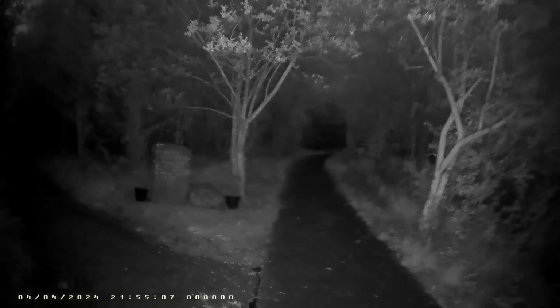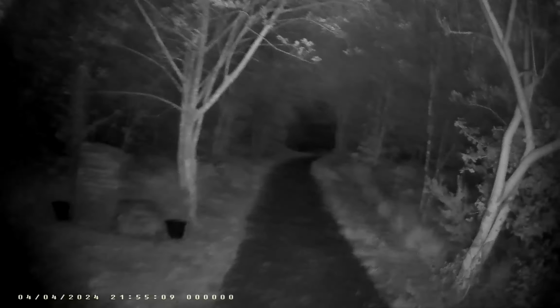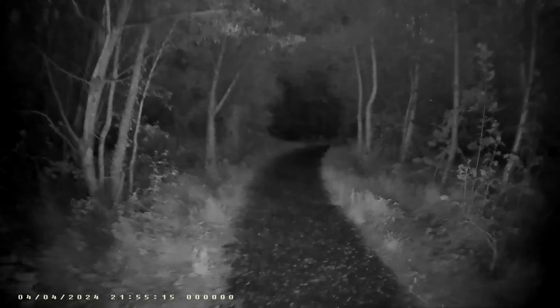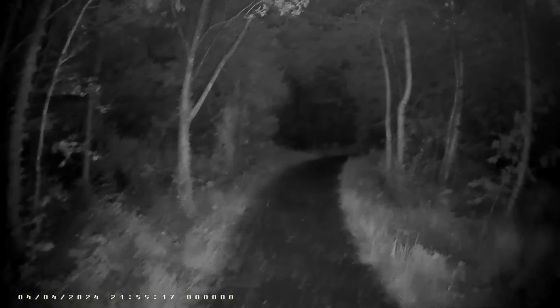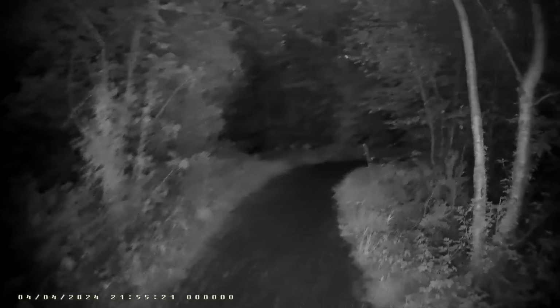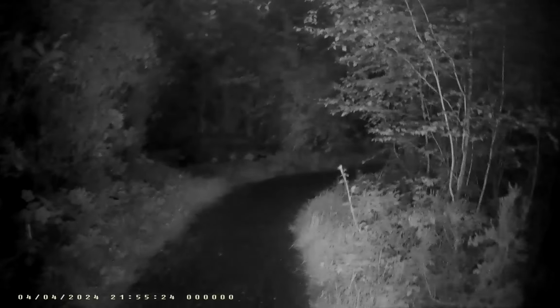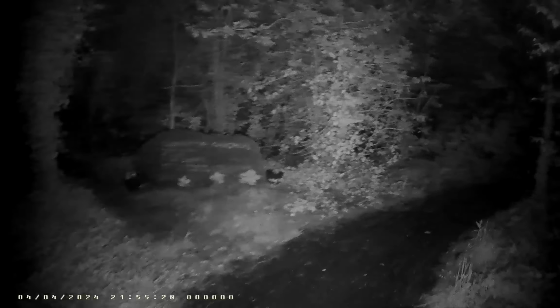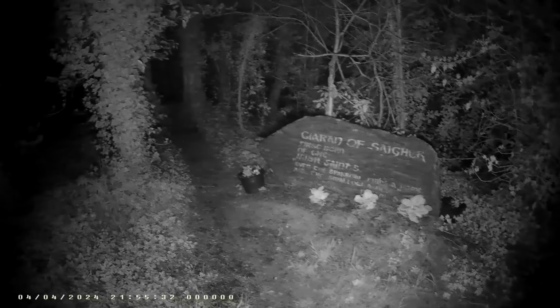I need another seat already. Nice smell of flowers in this little spot.